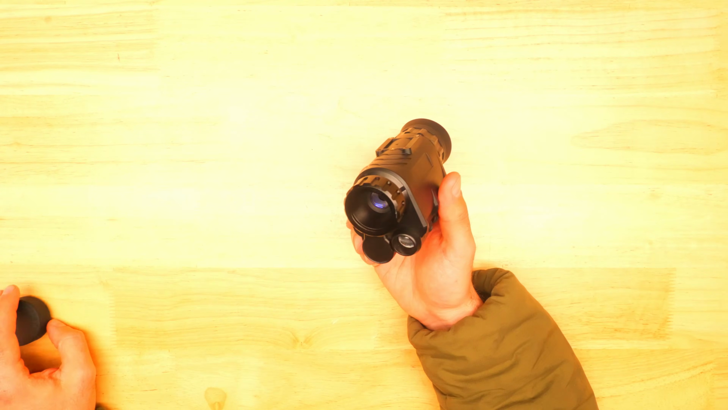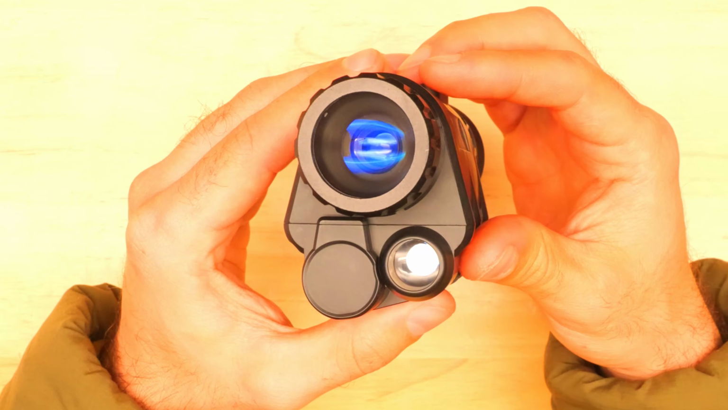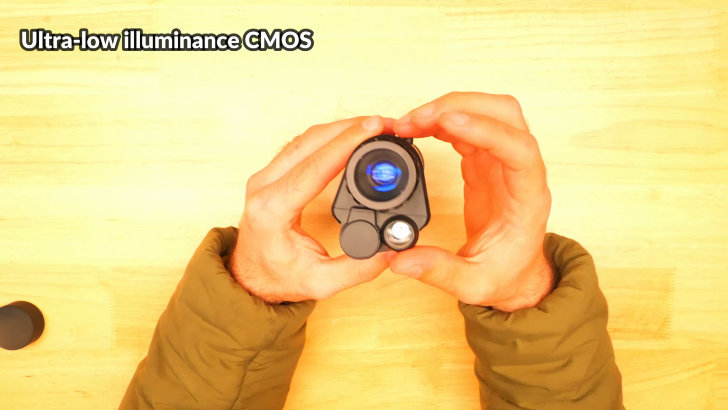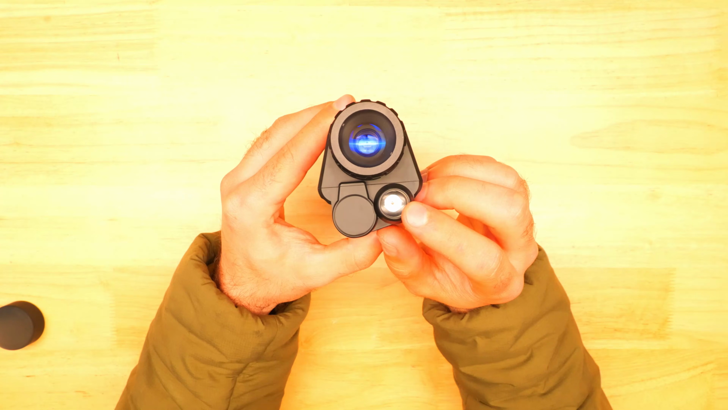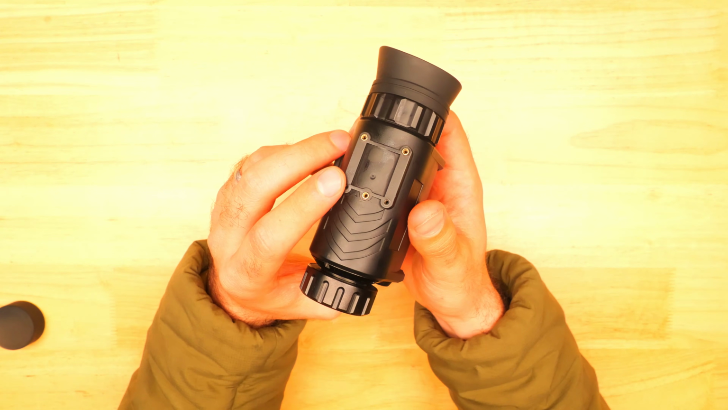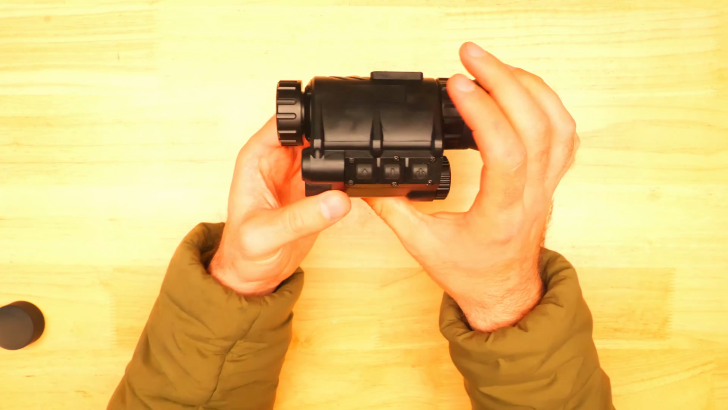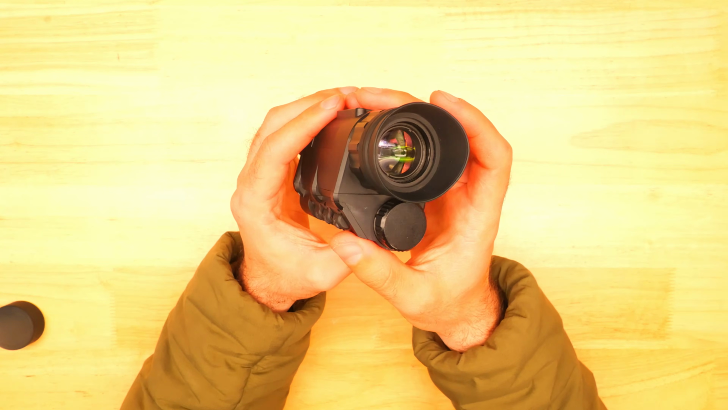The NVG30 also has an objective lens that can be rotated to focus, and this is actually the same size as a standard PVS-14, so they are compatible with the same lens covers and some sacrificial style lenses, and it also runs a similar ultra low luminance CMOS sensor, and there's also an onboard 940nm IR illuminator, which the Opsin does not have. You can connect various mounts to the top here, and we'll explore these options a little later. And on this side there is a cover which protects the USB-C port and a micro SD video recording card. On the other side we've got a very similar button layout to the Opsin, and on the back we've got an eyepiece and access to the battery compartment.